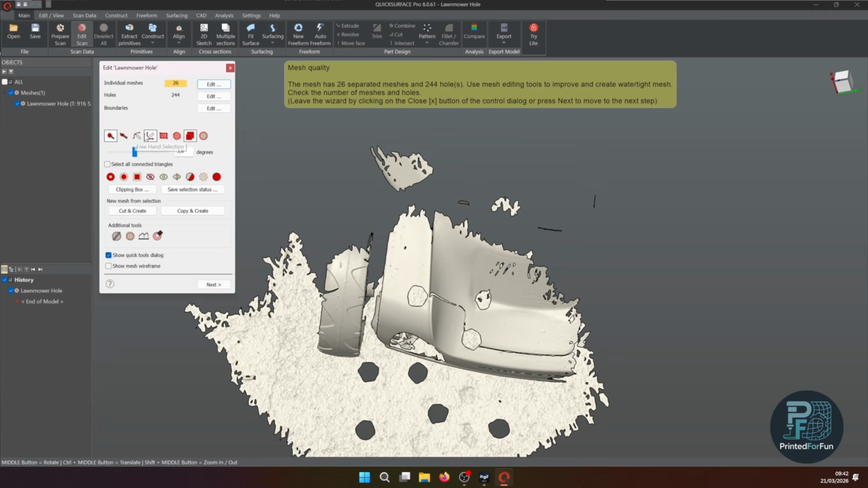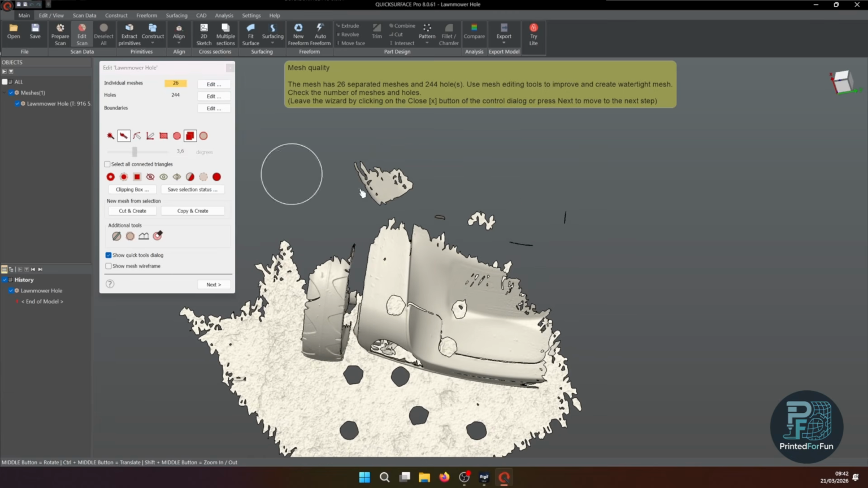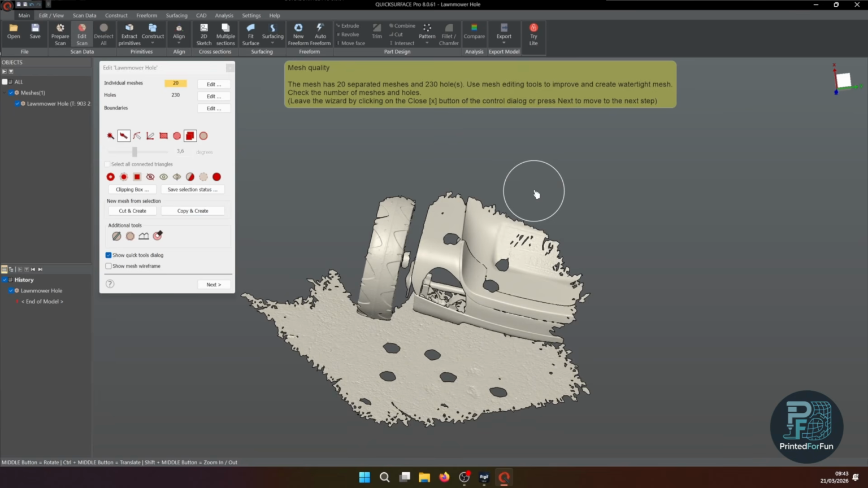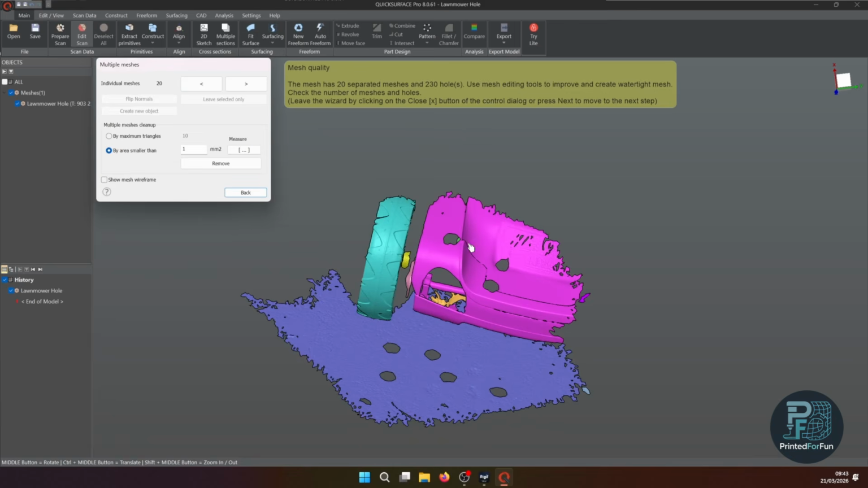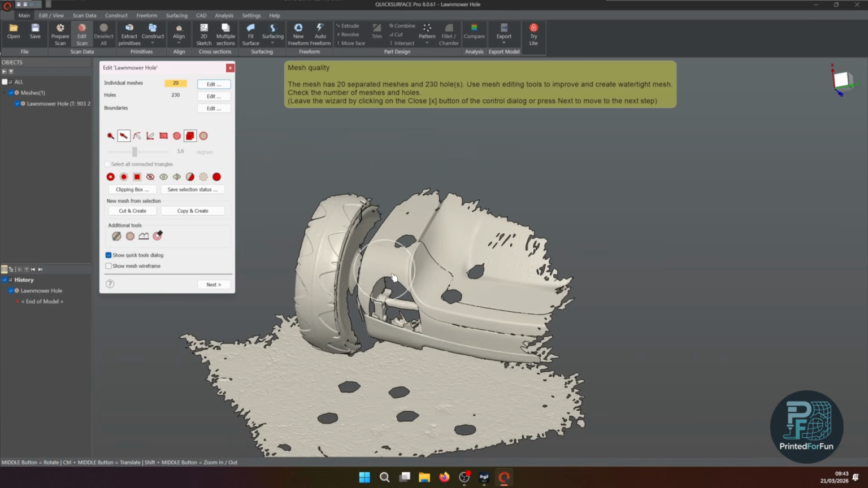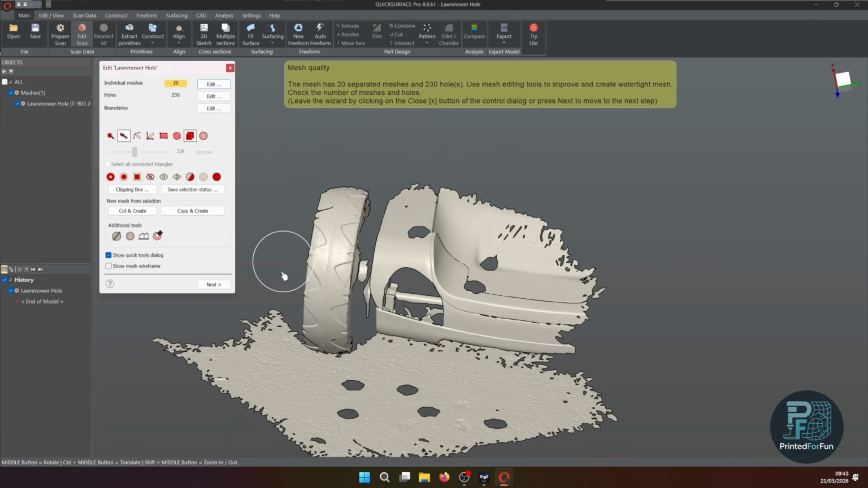And the next is, currently we're having quite a lot of individual meshes. I just want to delete the free floaters here in the back. With other tooling, or if you have one solid body and just small other floaters around, you could just use the leave only selected submesh option. But because here we have multiple meshes, I won't be using this.